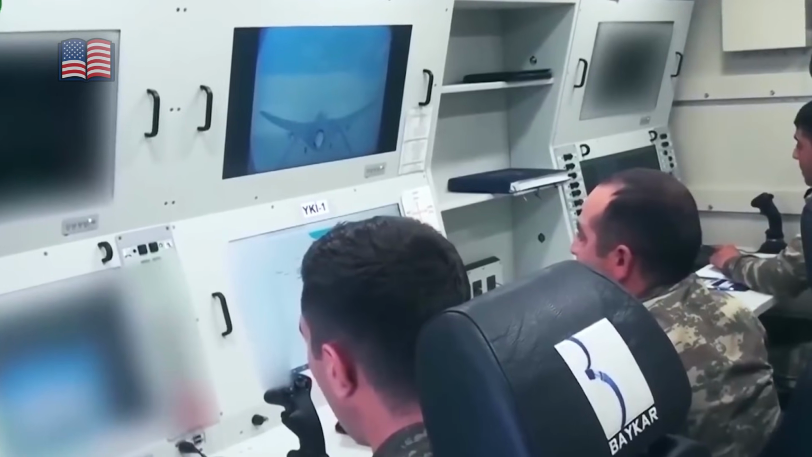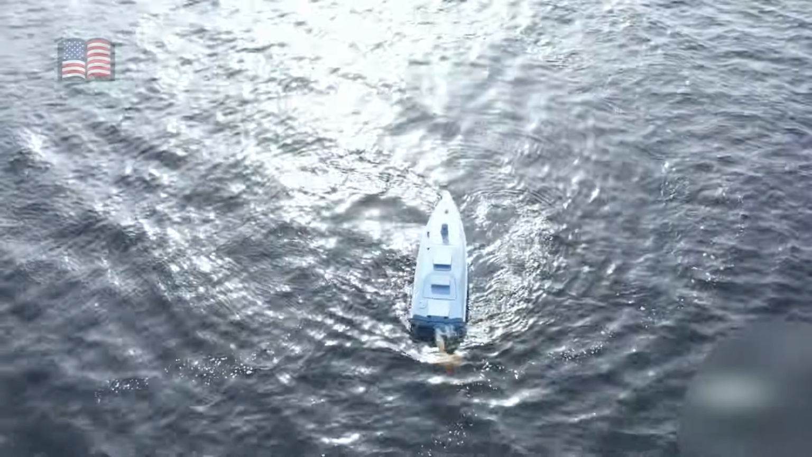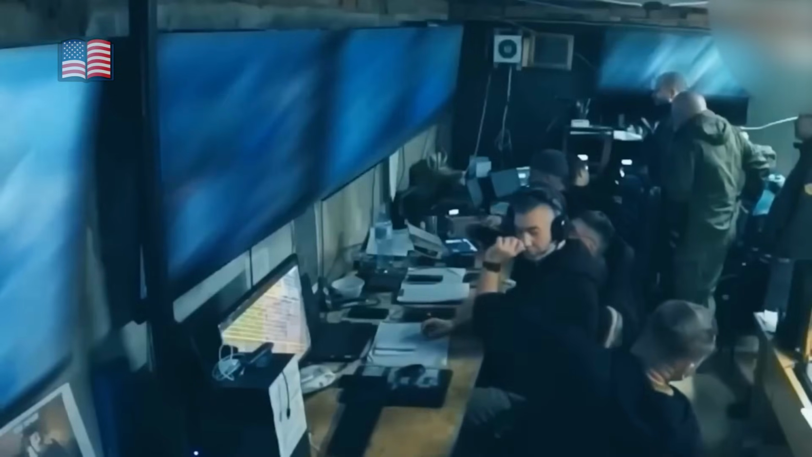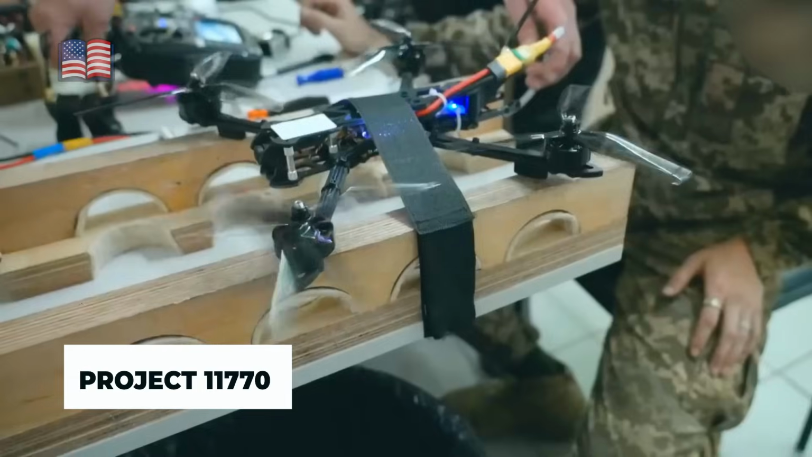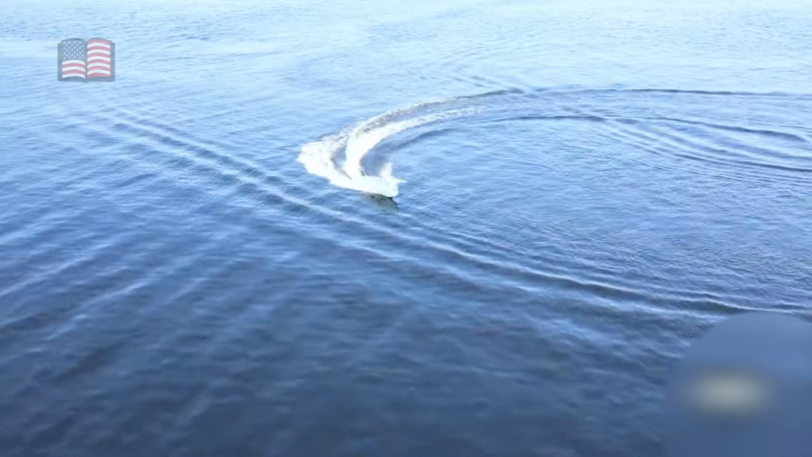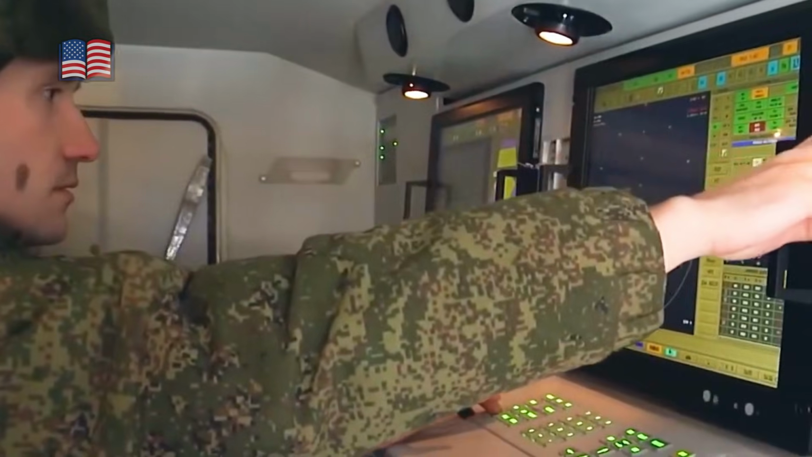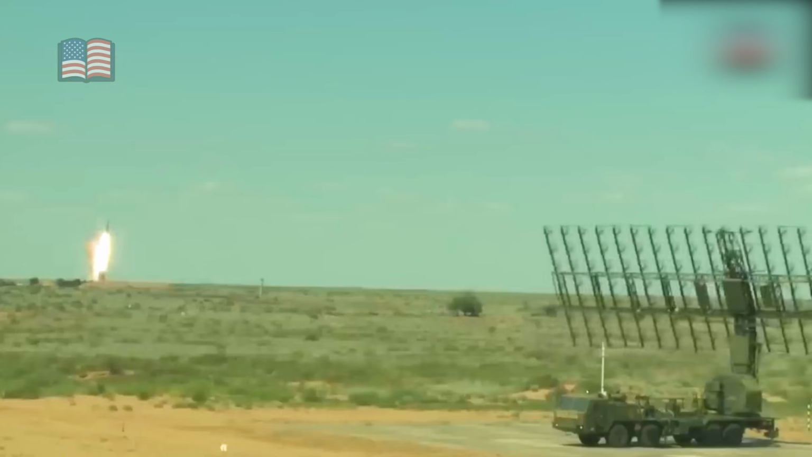A distinct hot trace moved west at about 30 knots, leaving a warmer wake against colder water, a simple signature that immediately suggested machinery rather than waves. As the operator refined the view, the contact resolved into a Project 11770 Cerna-class landing craft. This was not a random boat, it was an amphibious workhorse, built for shallow draft approaches and fast delivery to beaches. The craft's profile mattered because it narrowed the list of likely missions and because it implied a deliberate approach toward land, not a casual transit between ports.